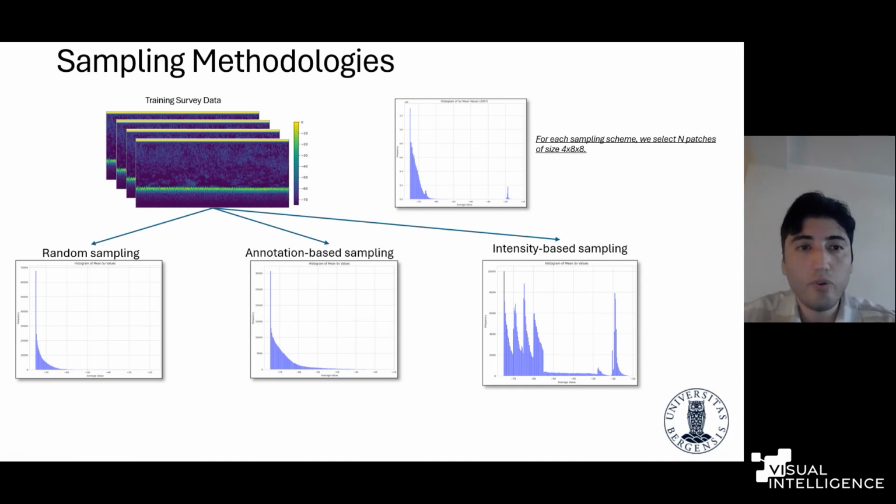And our first sampling method is to just completely randomly select patches above the seabed. And our training size is 320,000 here. So we extracted 320,000 patches above the seabed completely randomly. And the resulting distribution of the mean values is something like this.